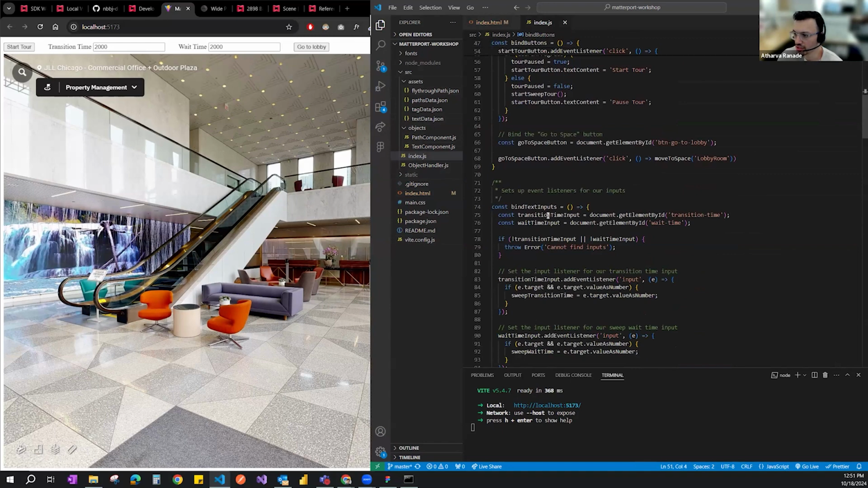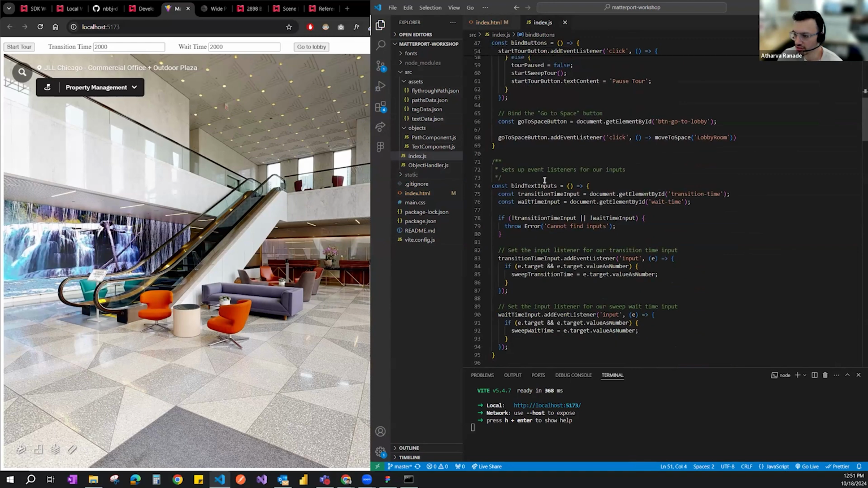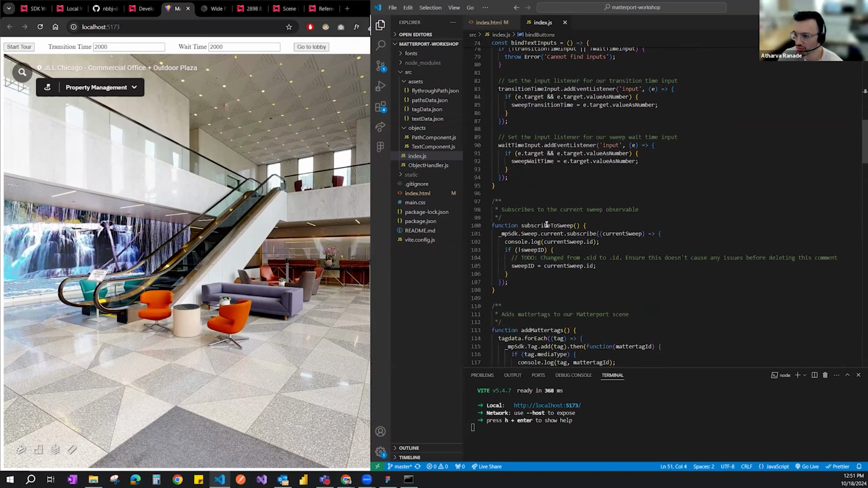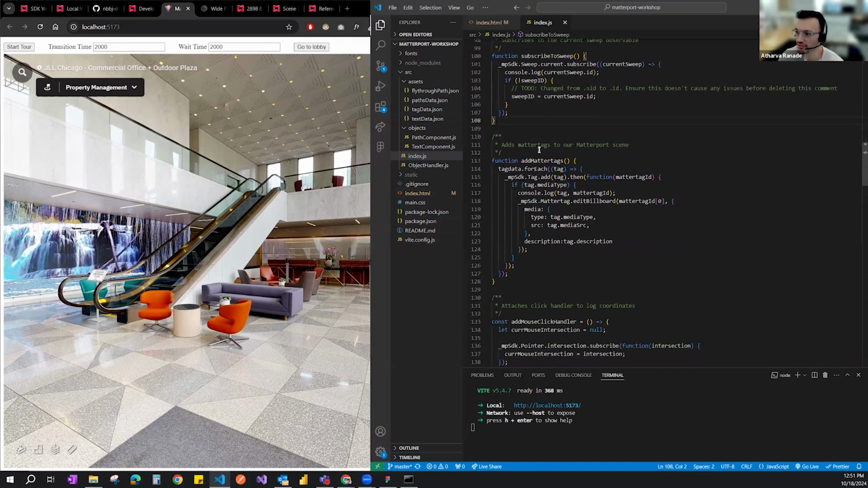We're also setting up the event listeners to get the inputs. So we have a certain amount of wait time and transition time, which are these text field inputs that we have over here, and how that is affecting the sweep transition time. And then we're subscribing to each sweep so that we can log the sweep ID. We'll be going through each of these in detail. I'm just going to go through this quickly first just to see how the code is organized.